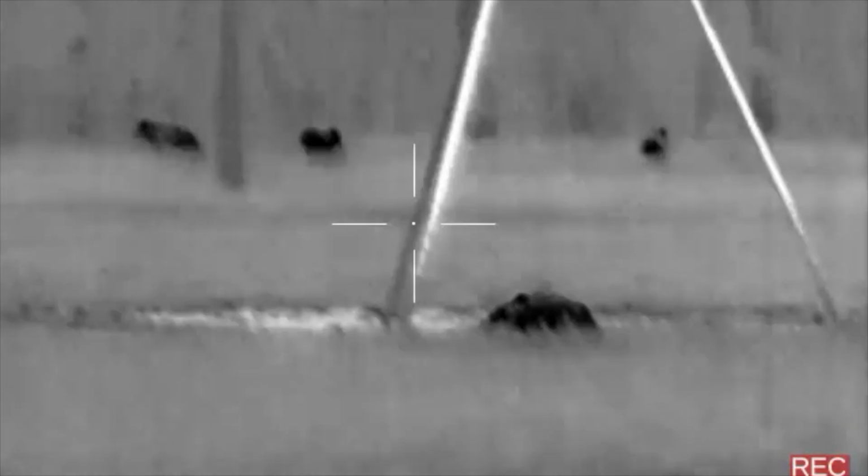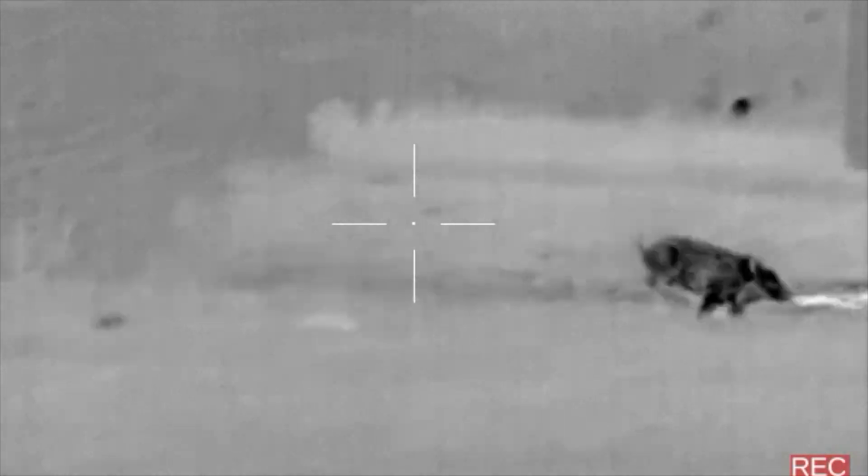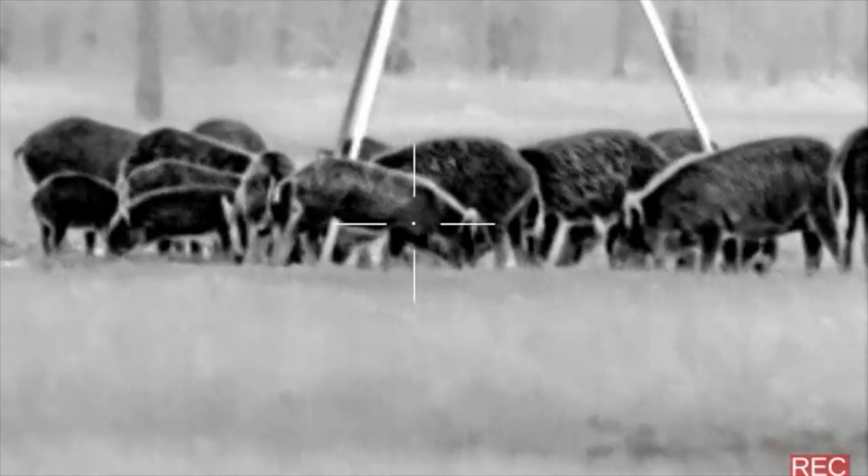Unfortunately, my rifle jammed, and then I remembered I forgot to move my brass catcher 1 notch from my day scope. If you watch this video in slow motion, you can see that I heart punched the smaller hog and the bullet went through into the second hog, dropping her right into the mud.